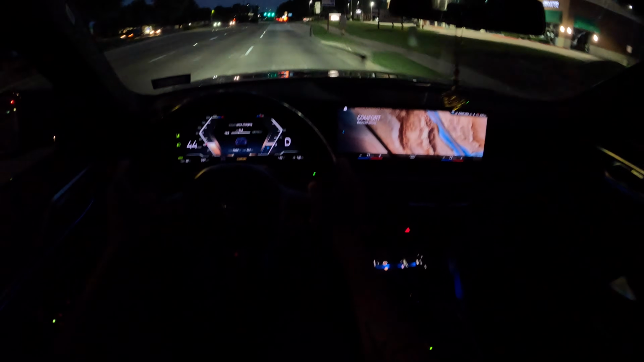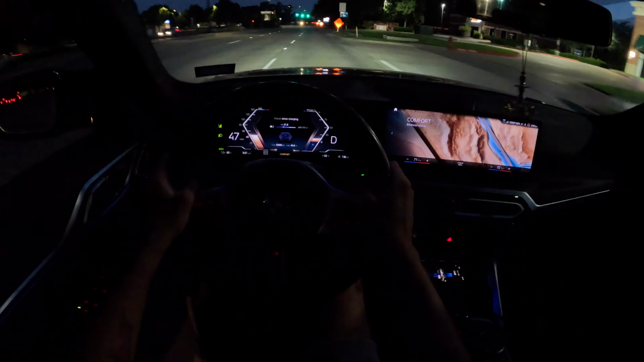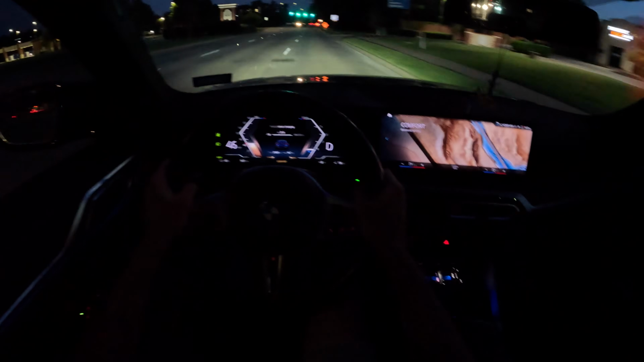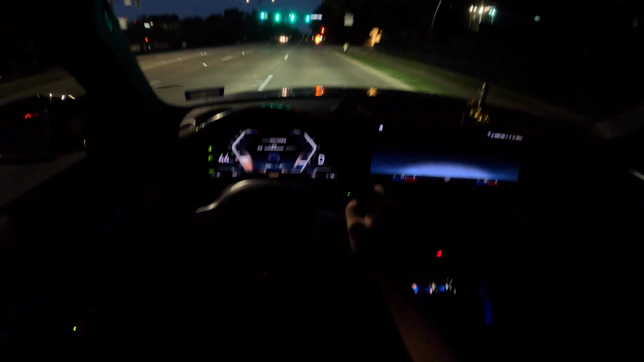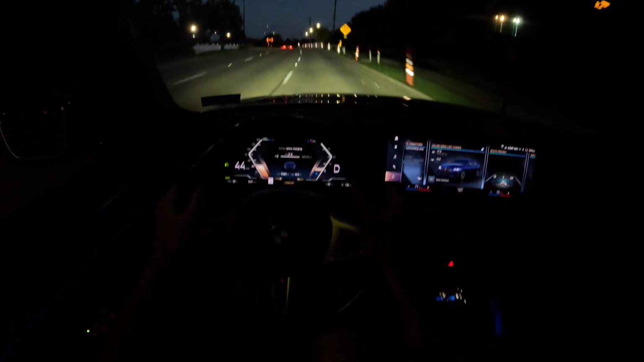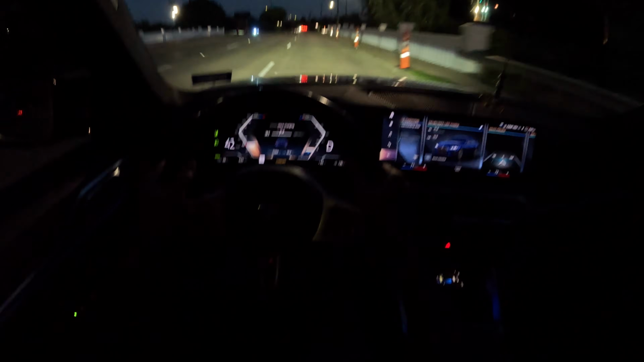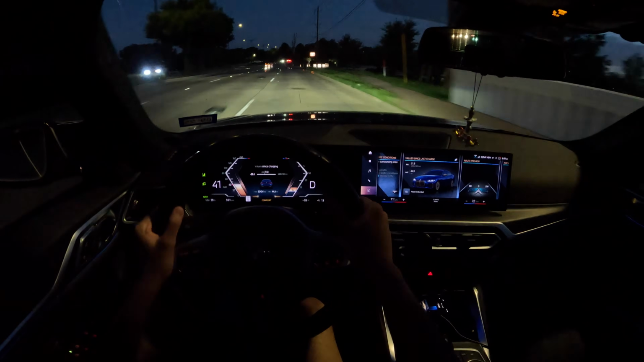Let's put this thing back into comfort mode. Yeah, this is a very nice car. But actually, I'm kind of surprised that this car is iDrive 8. It's a 2022 model. I just realized a lot of BMWs from then didn't even have iDrive 8. They had iDrive 7. So this is one of the earliest BMWs with iDrive 8. Probably because it's electric.